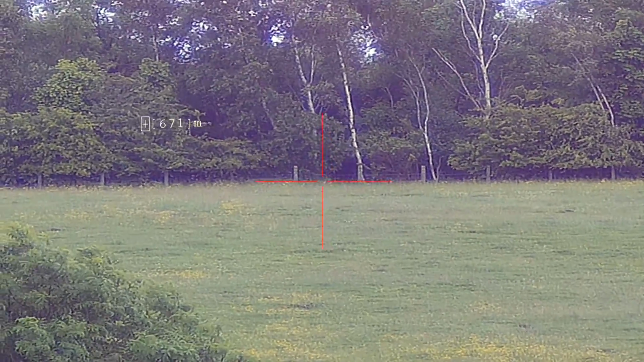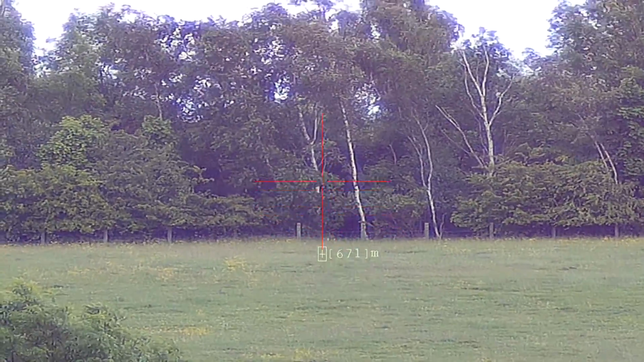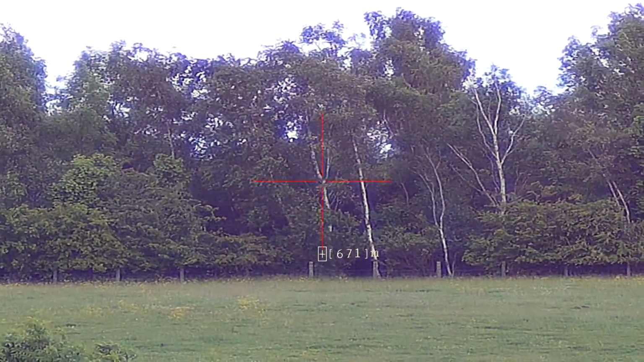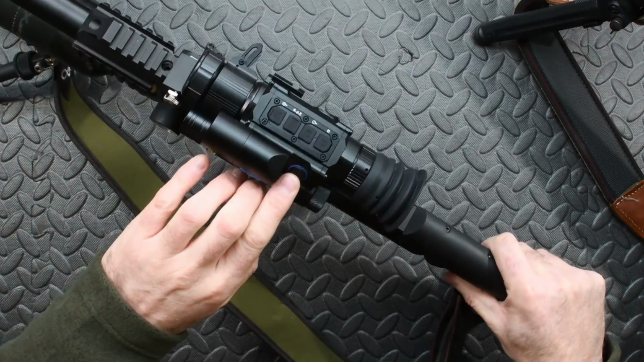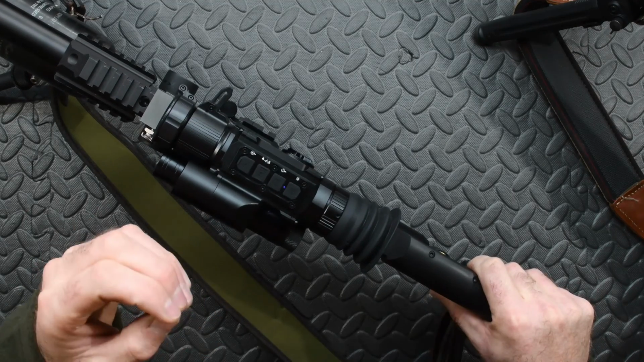Just a note again, although you can't see it on the recorded playback, the holdover hash mark was displayed every time I did a new rangefinder reading. In terms of the physical controls on the unit itself, the primary on button is on here. You press that, a few seconds later the display comes on.